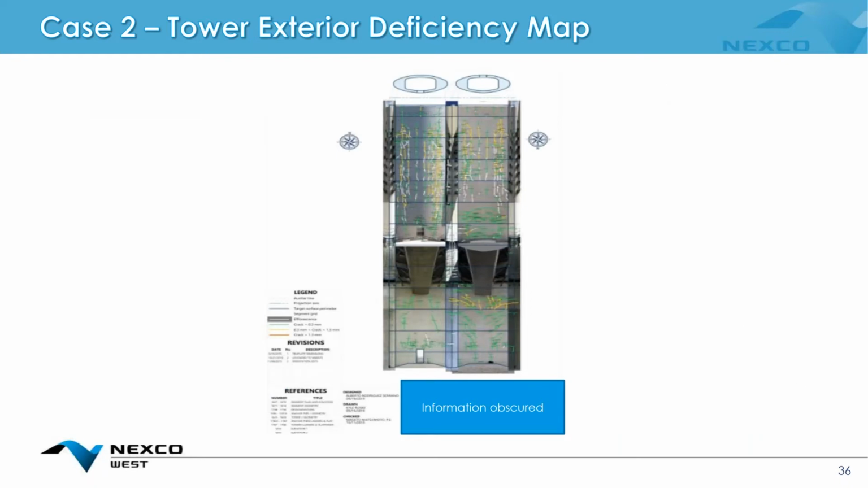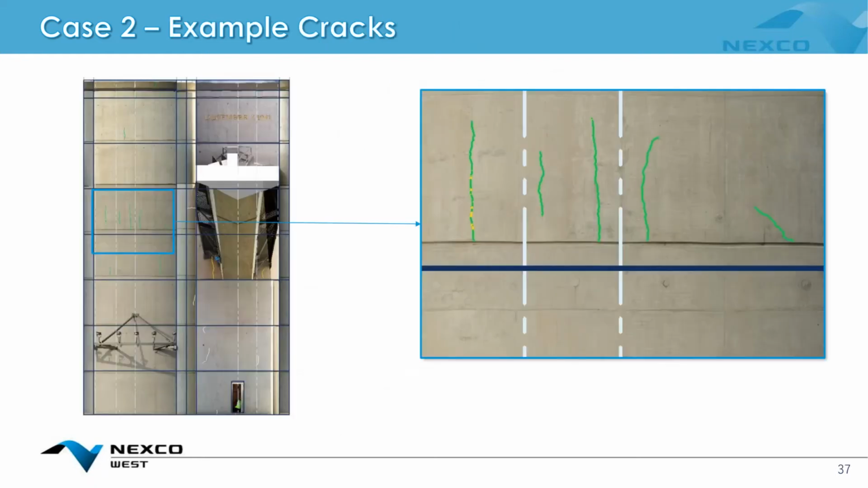The piers had quite significant cracking patterns, and just to show the capability of detection, even the sheer number of cracks that was detected here could be noted, and we had to essentially identify and label each individual crack. So that was done.